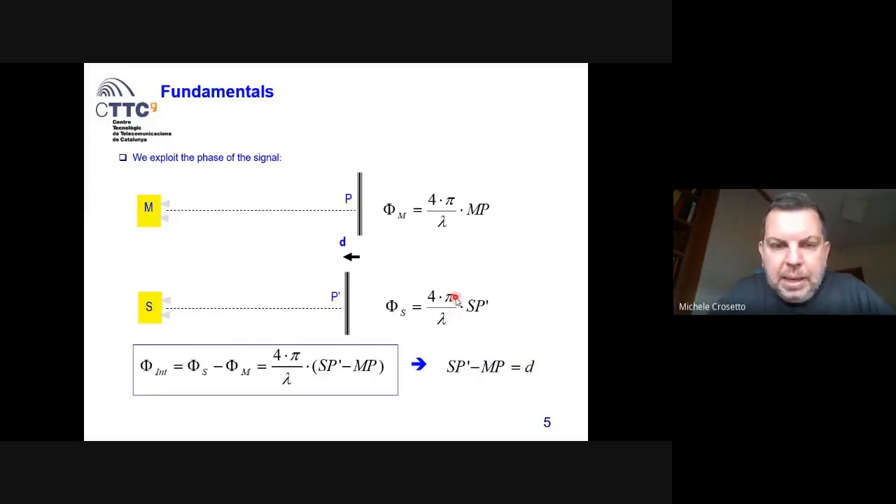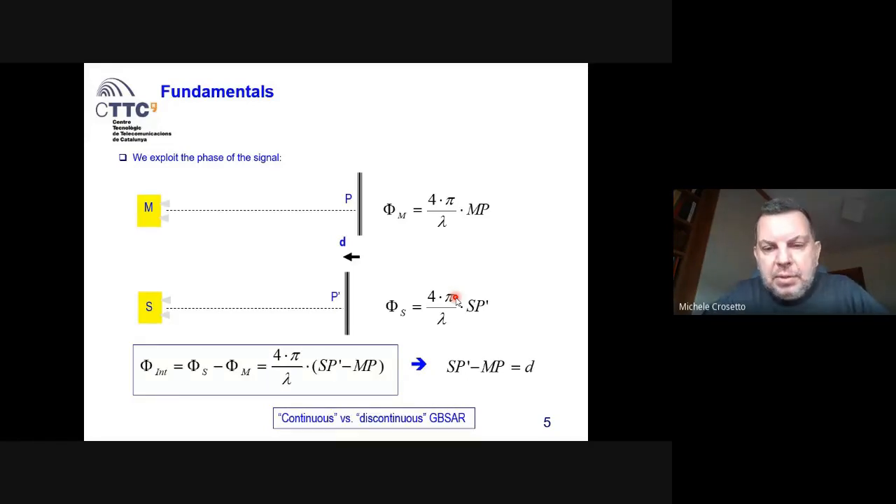I have two comments on this. The first comment is the continuous versus the discontinuous ground-based SAR. In the continuous SAR, the instrument is put in front of the deformation phenomenon permanently, and acquires with a given regularity, which can be, say, every 2 minutes, every 5 minutes, etc. The instrument is dedicated to a single deformation phenomenon.